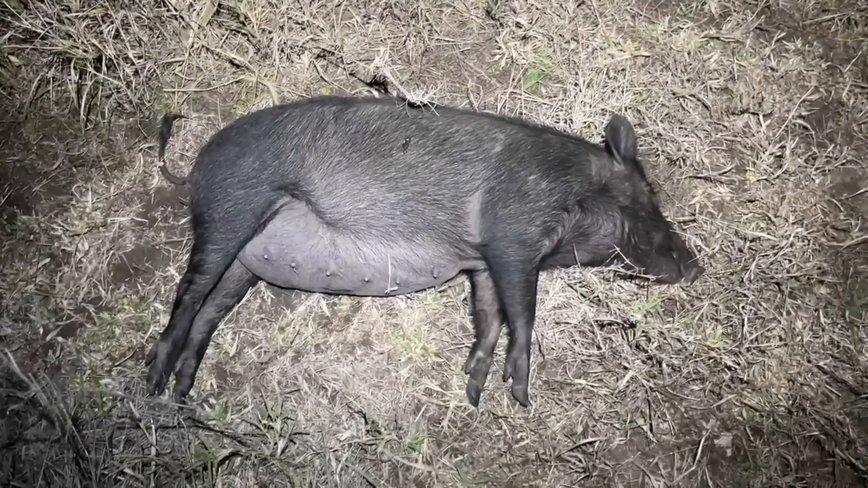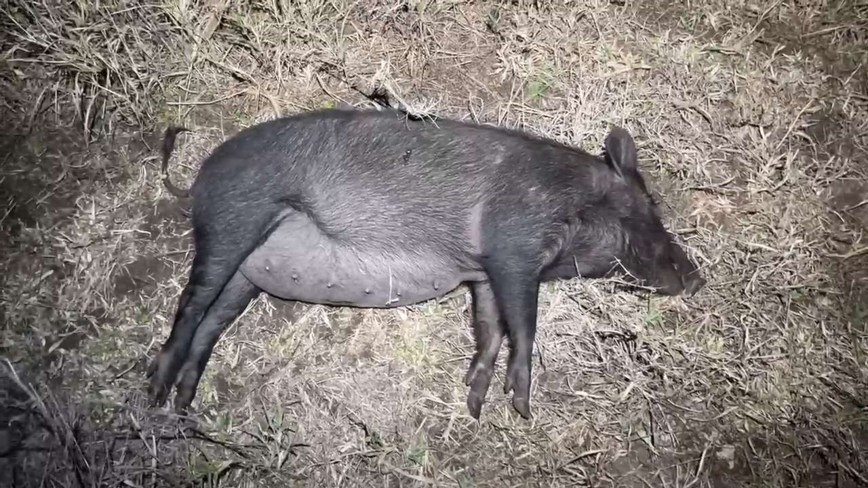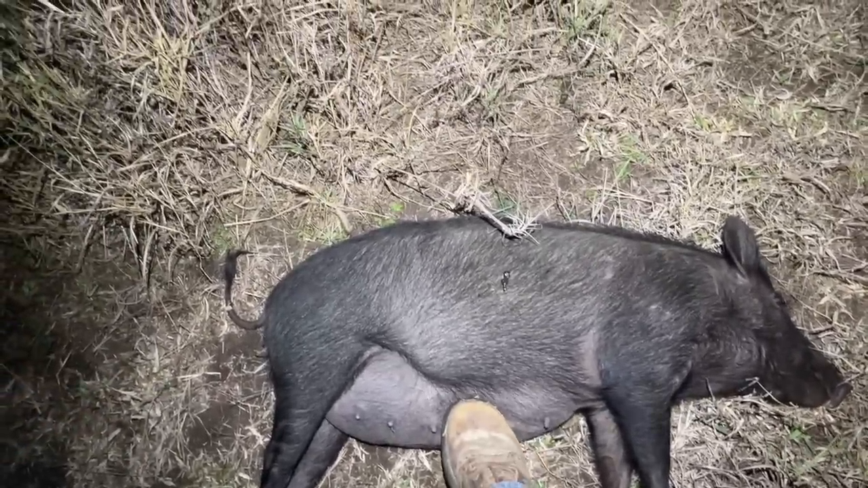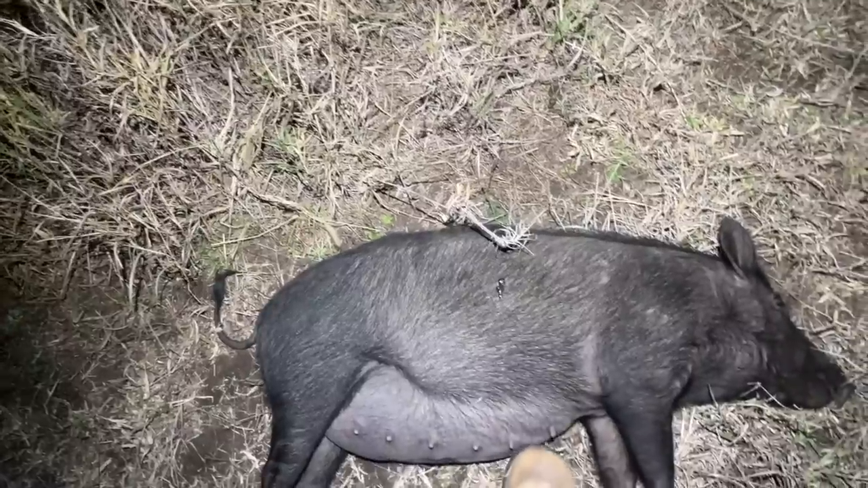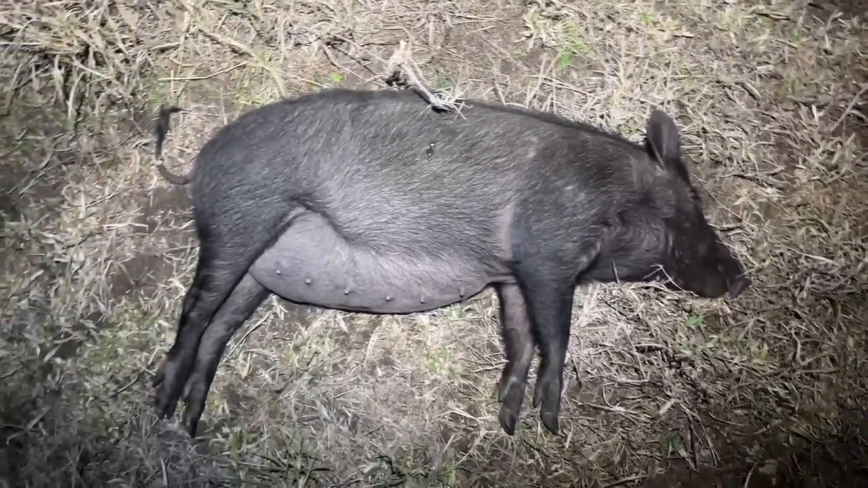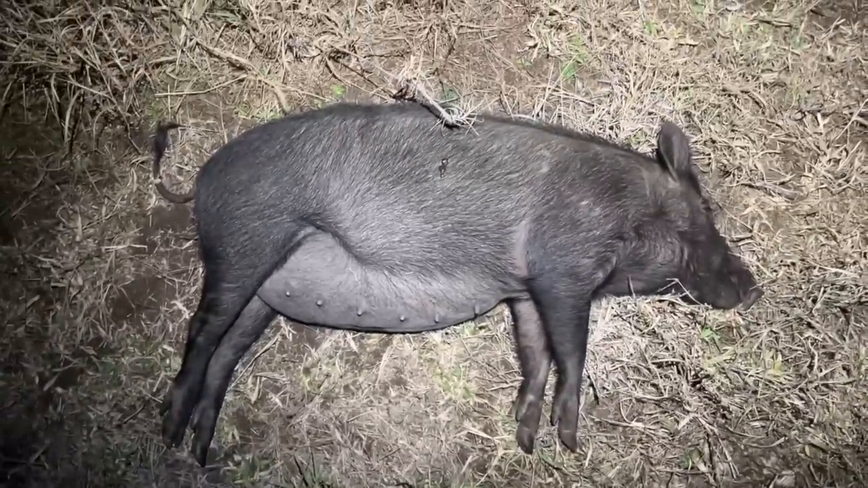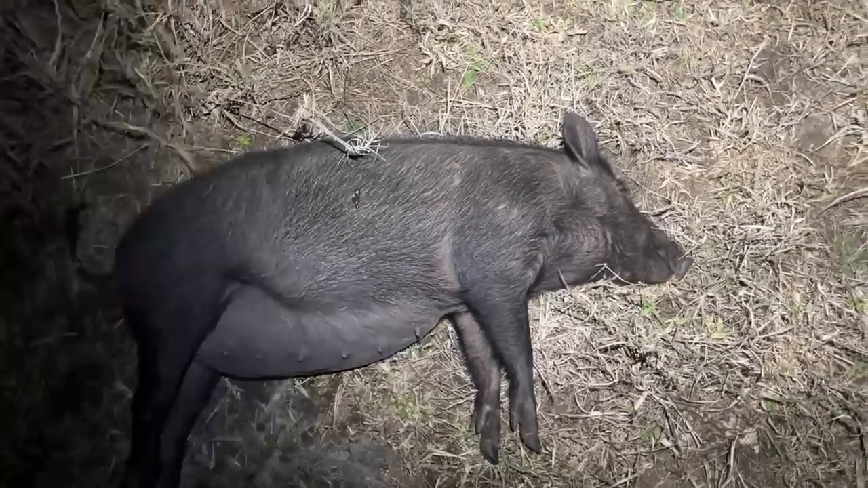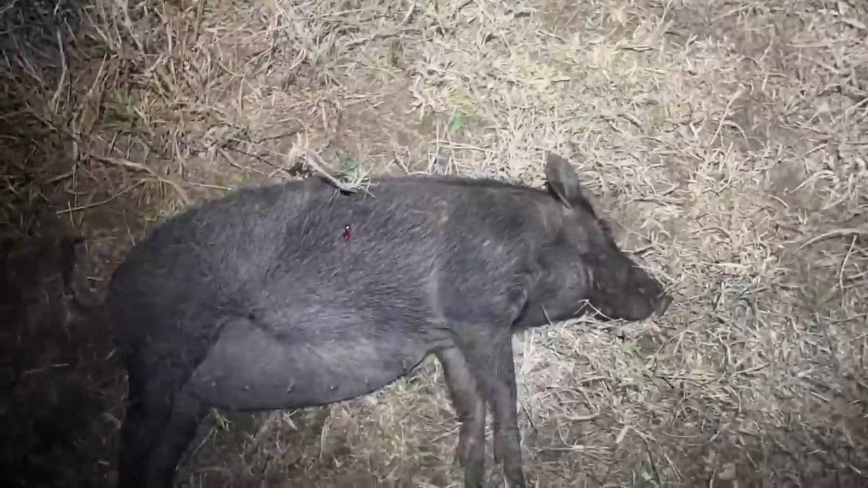Well, here's sow number 3, or pig number 3, and she's an excellent one to take out. She's very heavy in pig. She's just about ready to pop out a heap of piglets, I'd say. So it's a very good one to shoot. Got another one just down here a bit, so we'll go and find it in a minute.